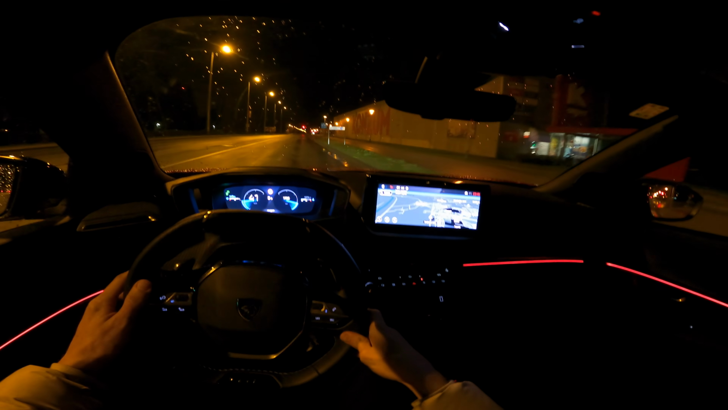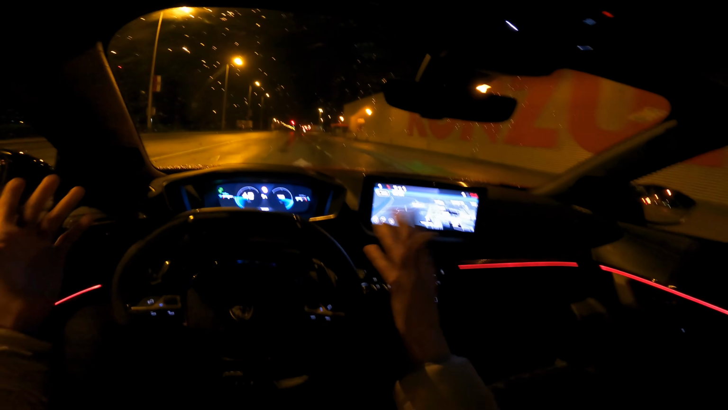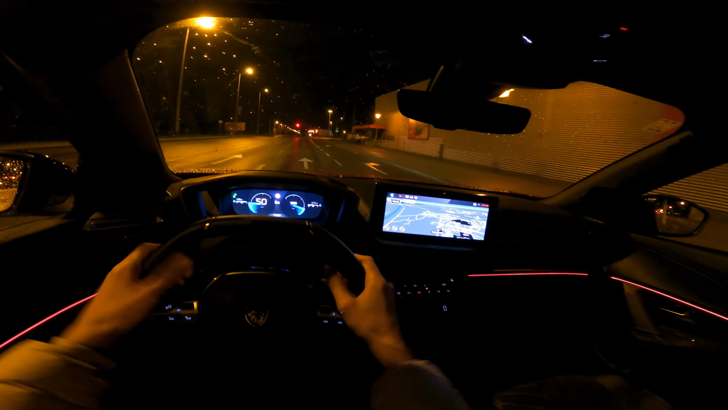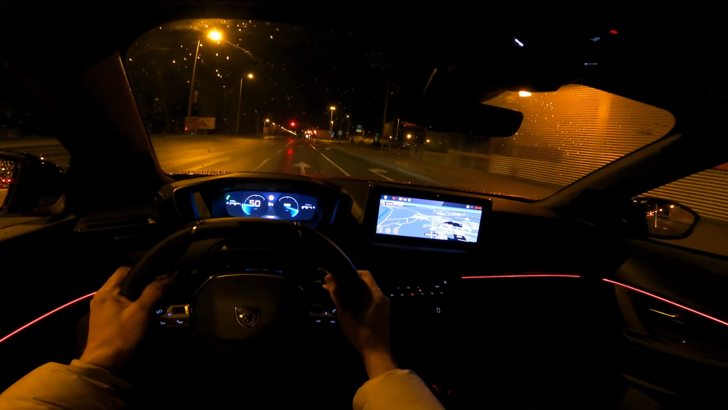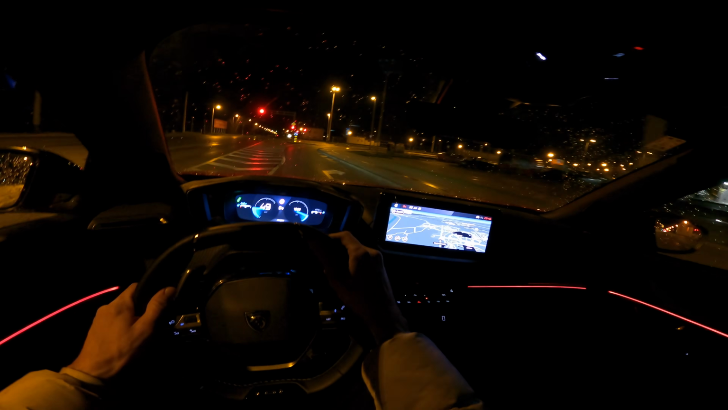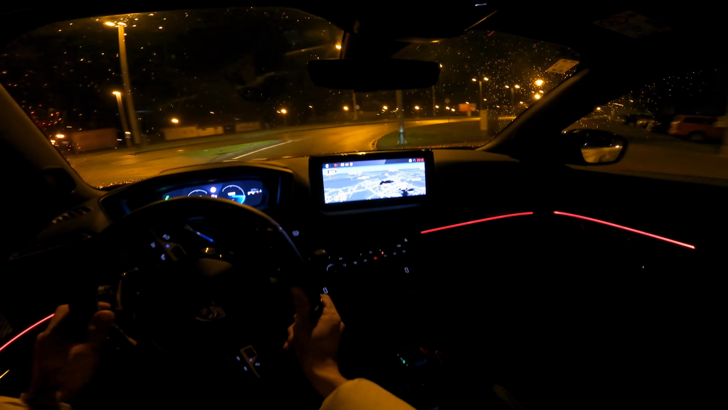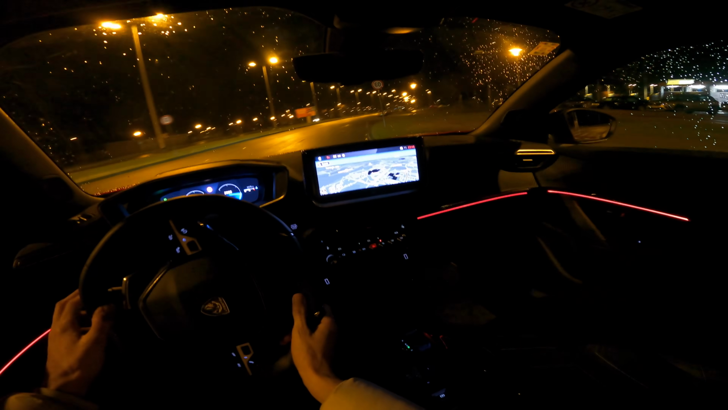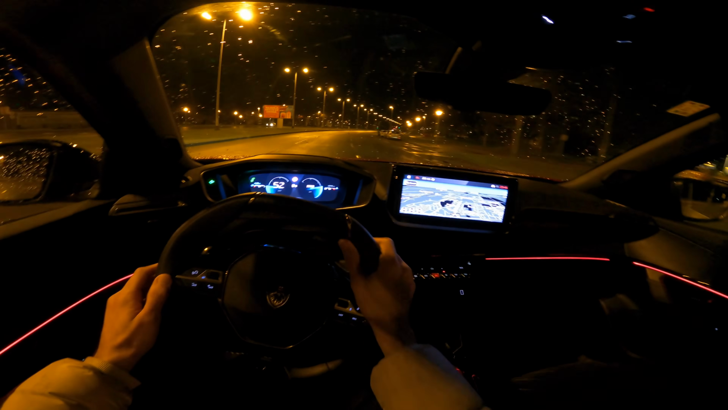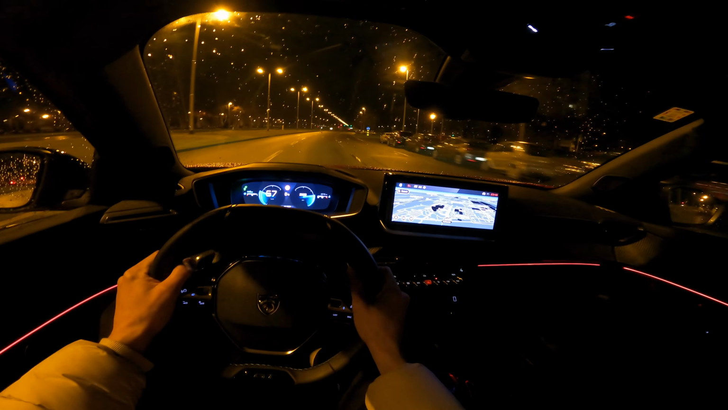But you know, if you want the range, or if you don't have a garage, then it just makes more sense to have a petrol car or a diesel car. Doesn't matter, whatever your preference is. Then this is quite a good setup, and I am really not disappointed. And I think Peugeot made it right. It just feels nice and nimble.